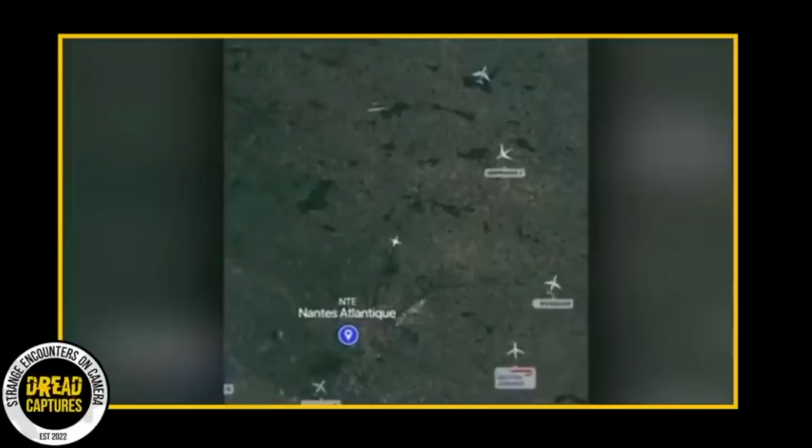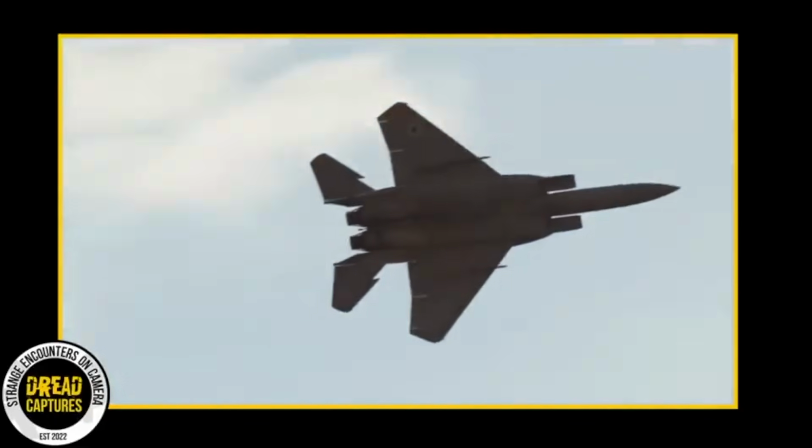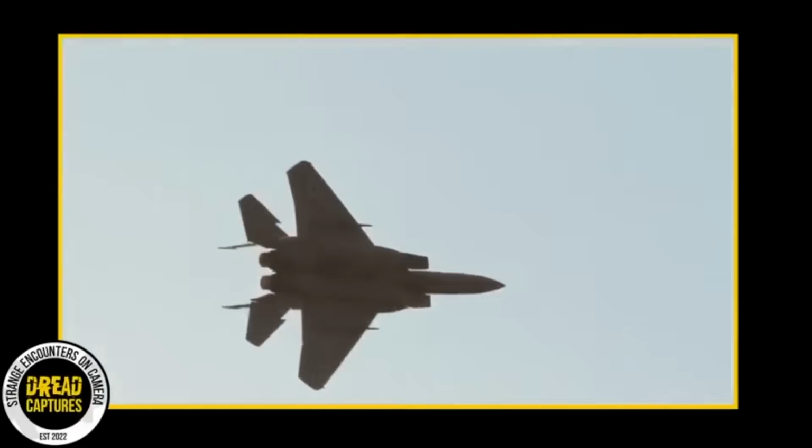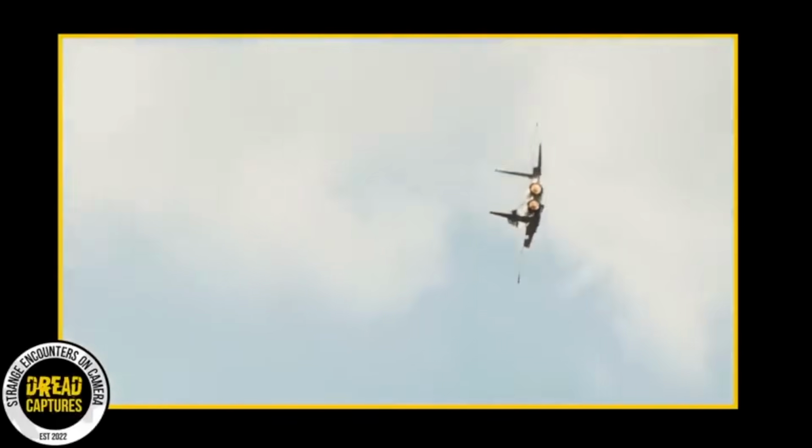An unknown plane was spotted zooming over France at a wild speed of Mach 14, way up at 70,000 feet. Now, just for some reference, Mach 1 is the speed of sound, about 767 miles per hour.